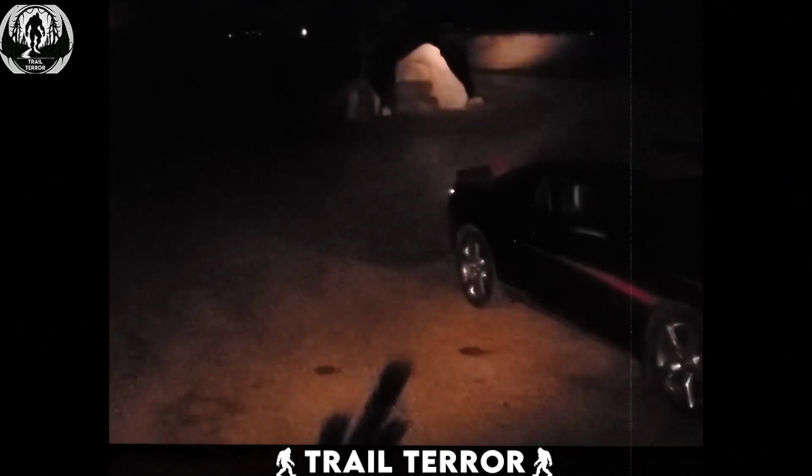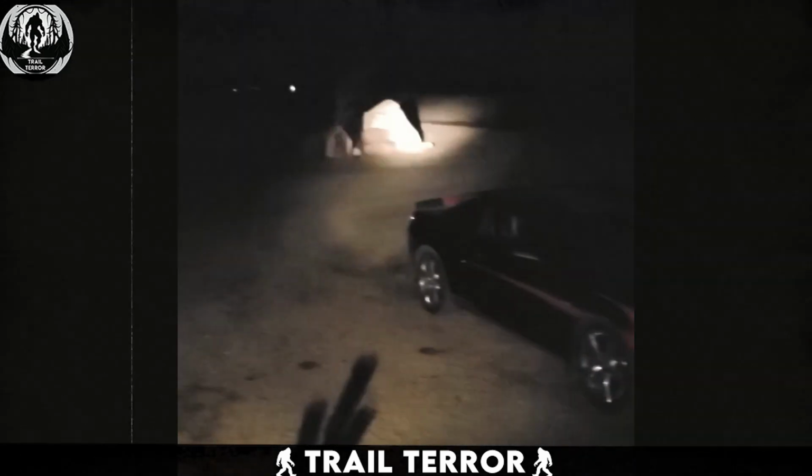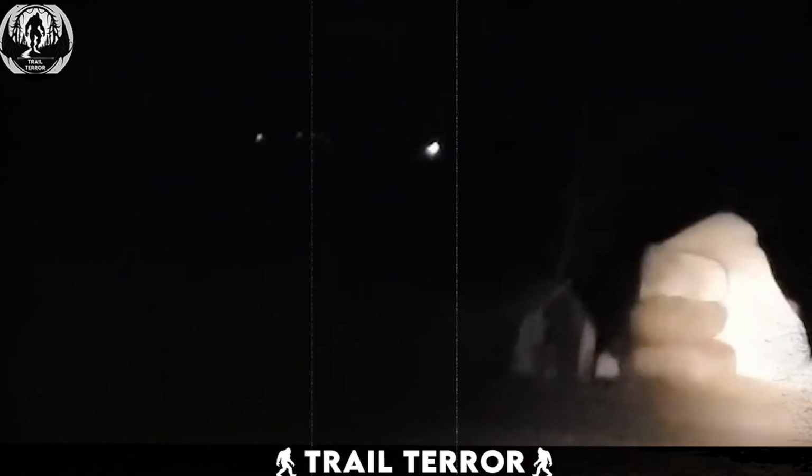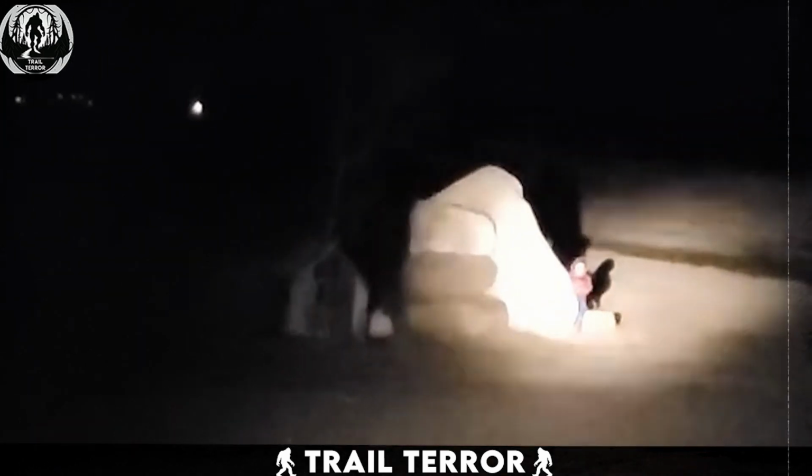In this nighttime video, a man stands outside his house. He seems to be searching for something. Suddenly, the beam of light reveals a startling sight. A small, humanoid figure, resembling a dwarf or goblin, peeking out from behind a structure in the courtyard.